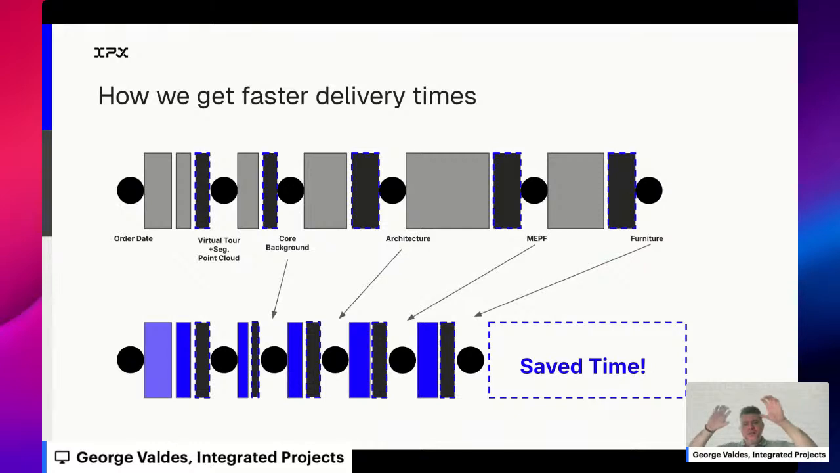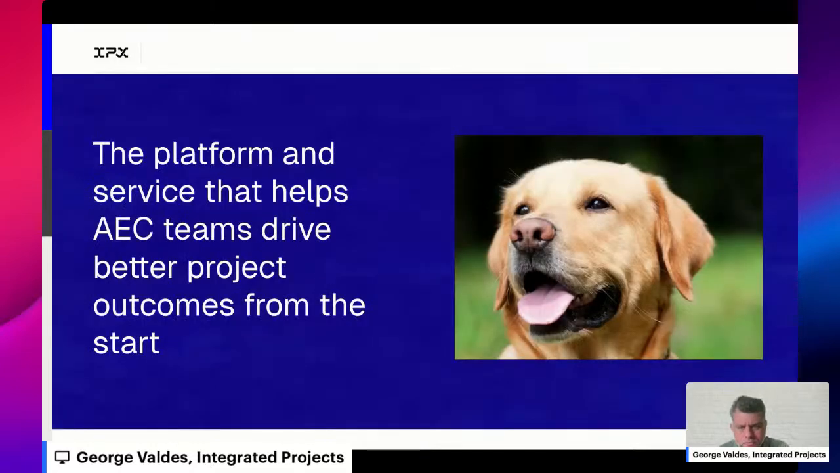It's like we take this process that now is a lot faster, and we're starting to compress it and ultimately get to, hopefully, 90% delivery times in different ways.